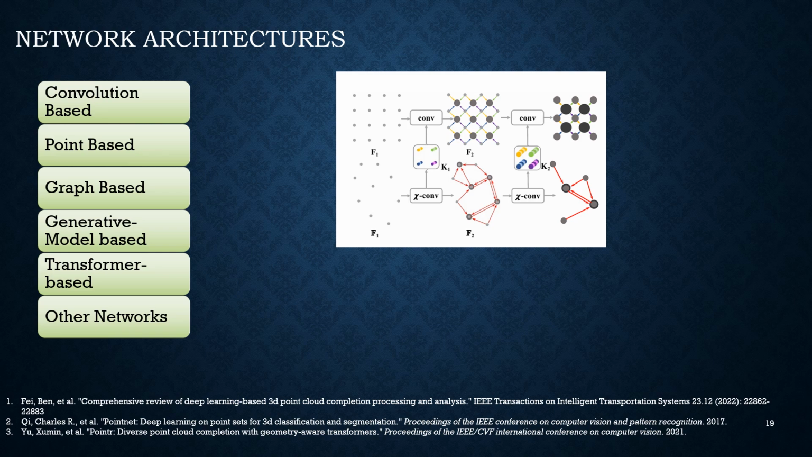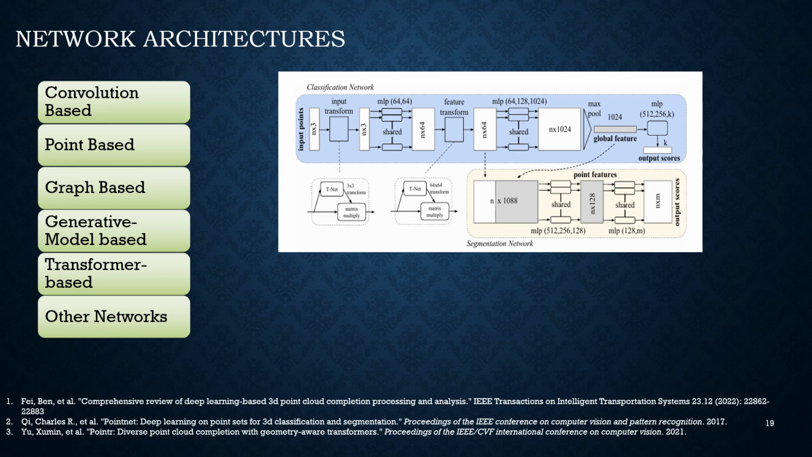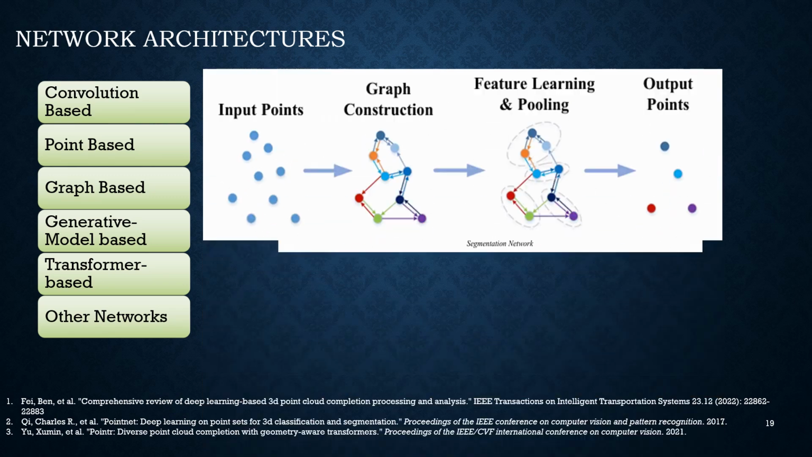Point-based methods process raw point cloud inputs directly through PointNet or PointNet++ backbones by using multi-layer perceptrons. Point-based networks are the most common architectures in completion. Graph-based networks treat points in point clouds as vertices of graphs and generate edges between neighboring points.